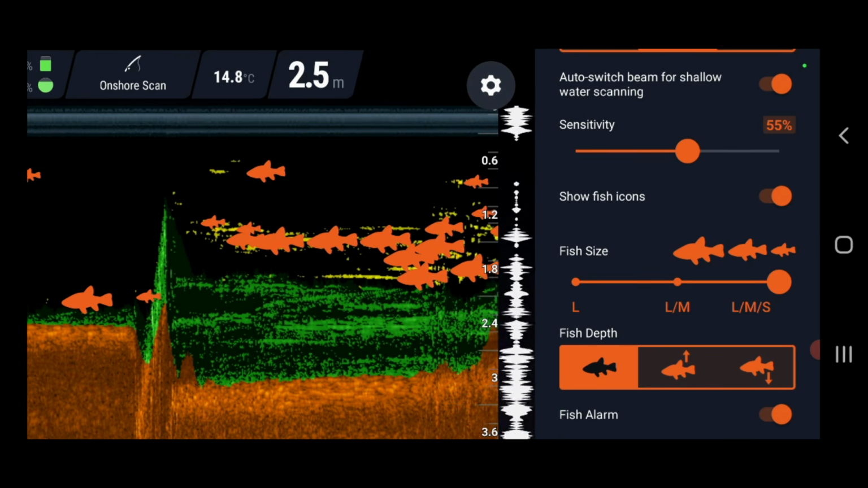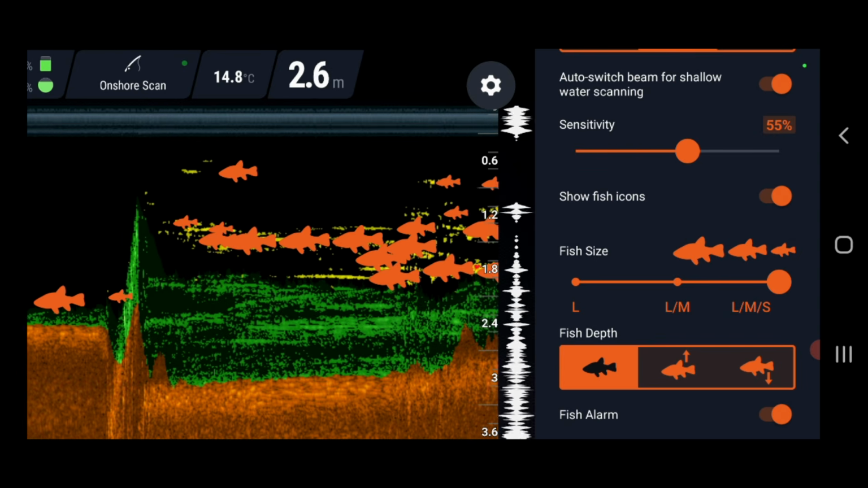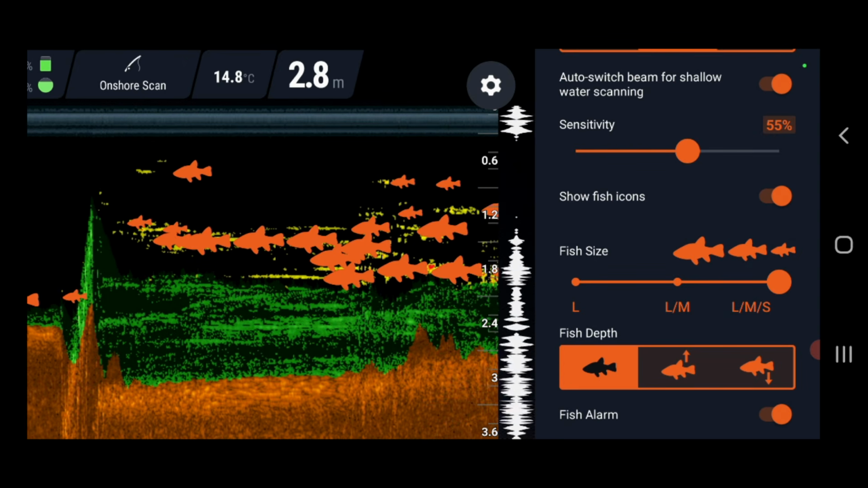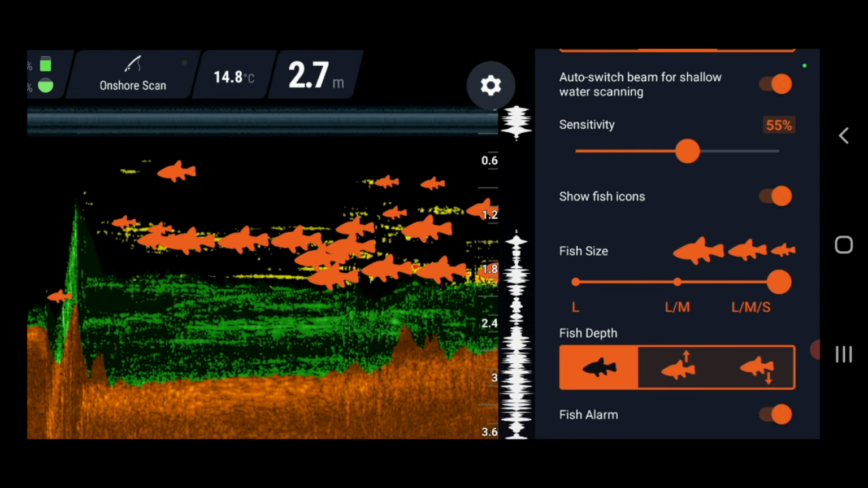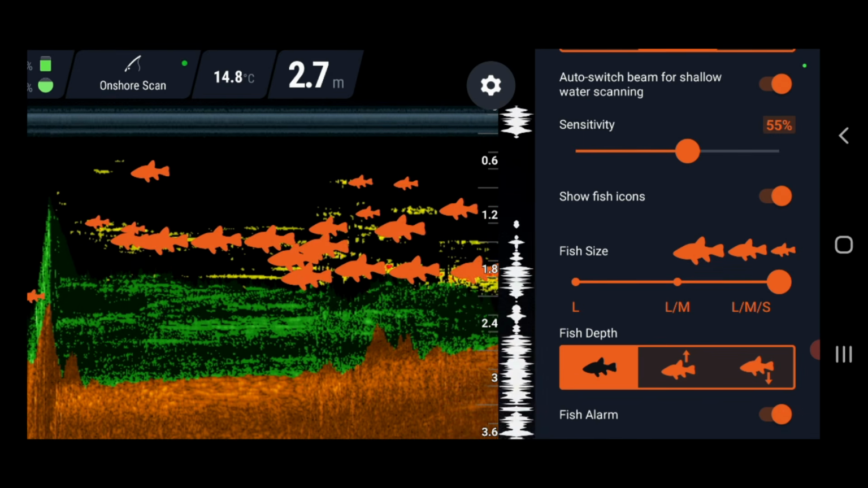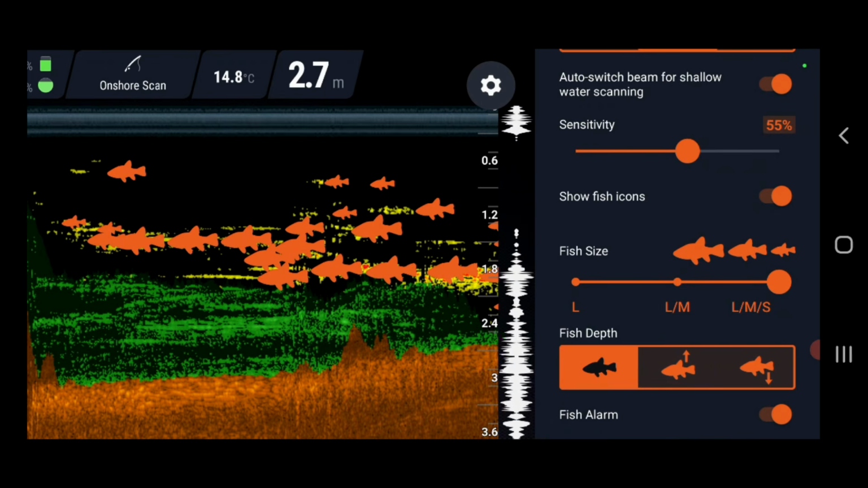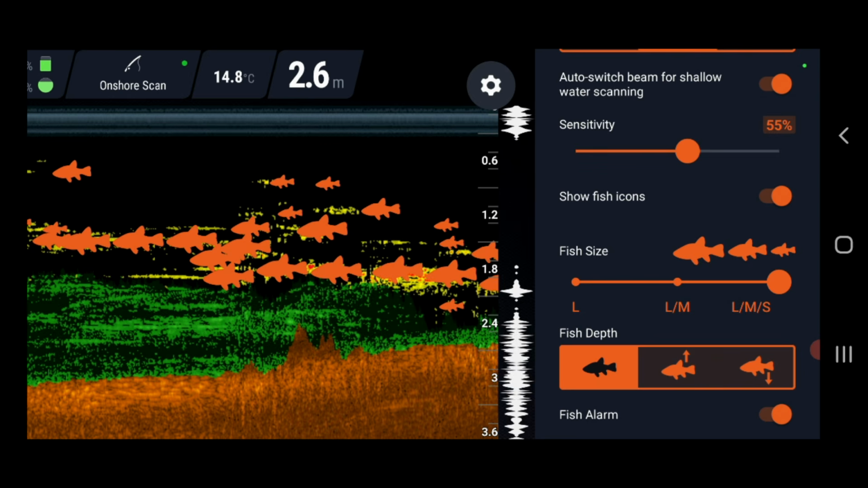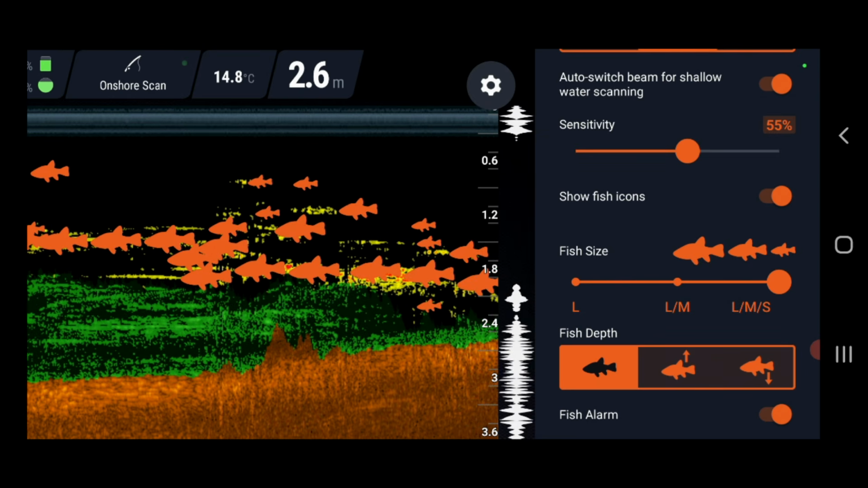But I also know that snags are good places to go fishing because snags often hold fish, so it's worth casting there. Now I can actually see into the water here because it's very clear, and I don't think I'd be putting my line right in all those snags because I'd get snagged and lose my bait. But as I move that across, those snags should start disappearing. So let's turn the fish icons off.